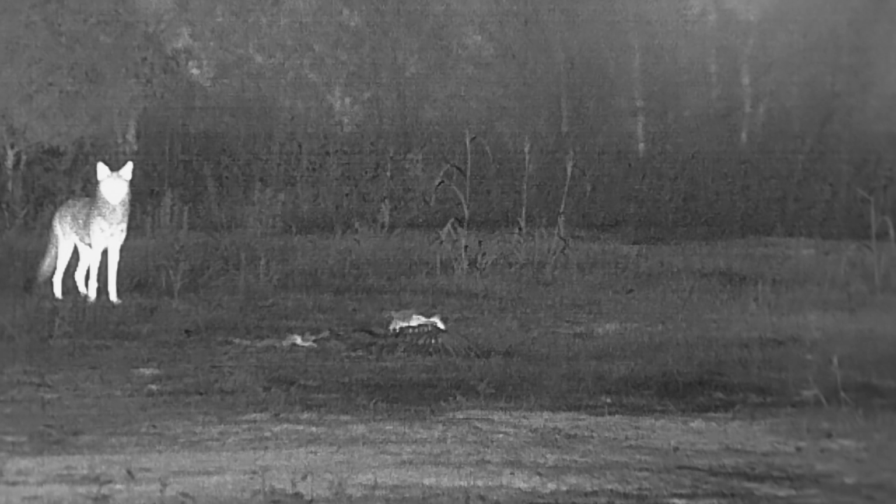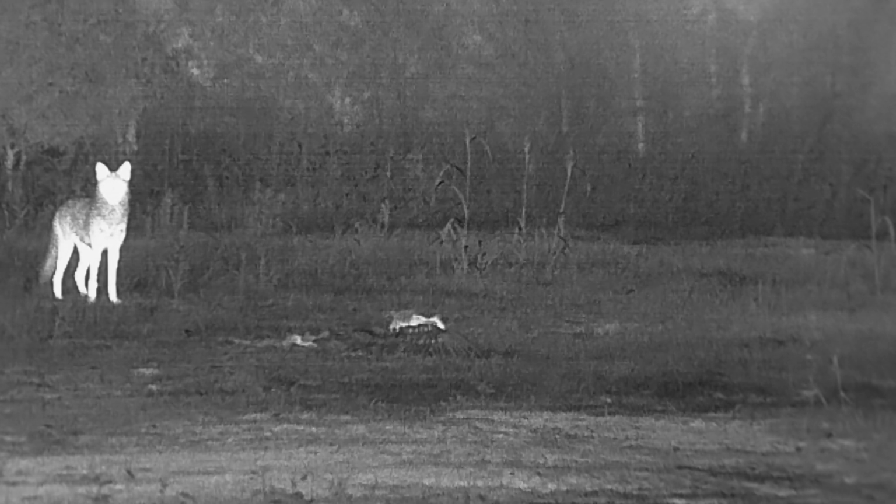After watching for several minutes, one of the coyotes finally gets a bit suspicious of the big blob standing next to the tree in front of them. So I figured I'd go ahead and make my presence known.